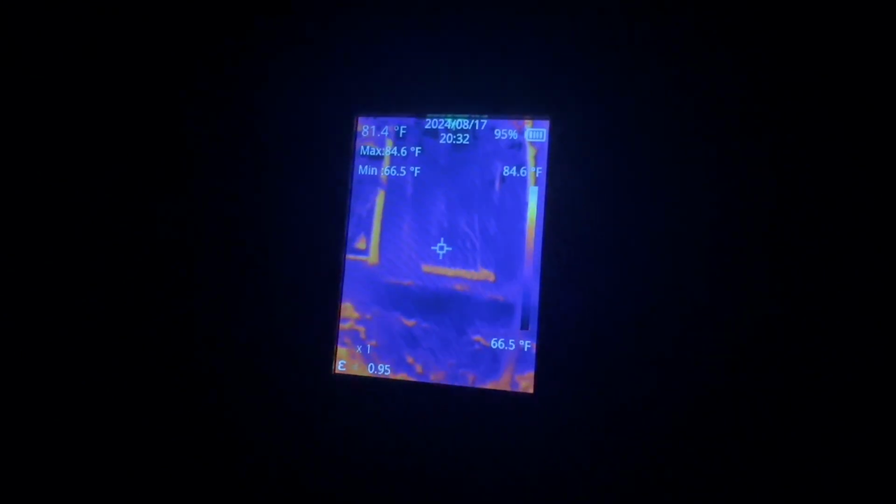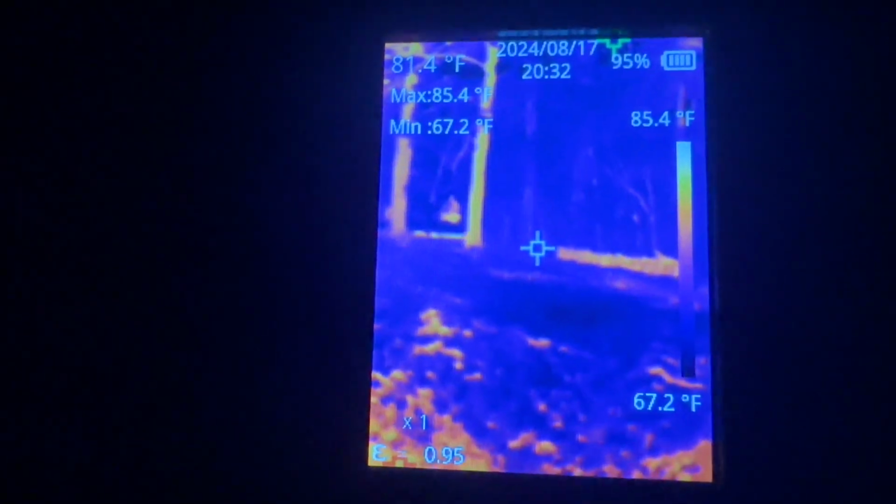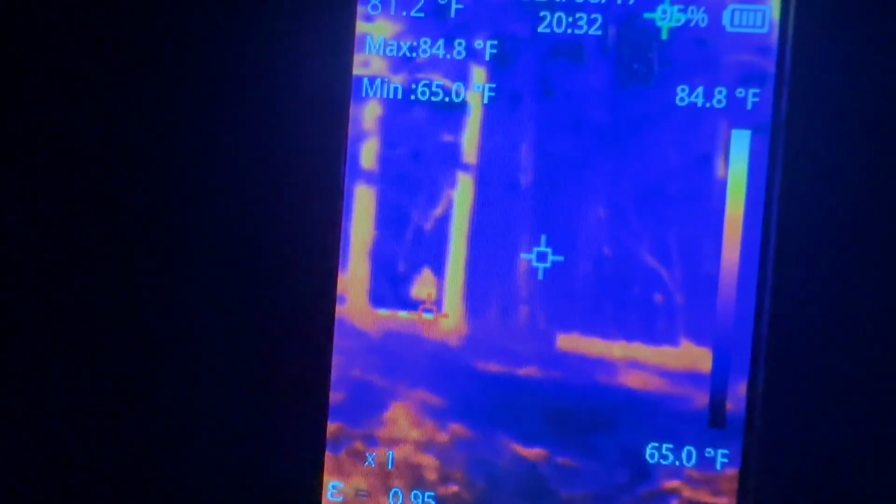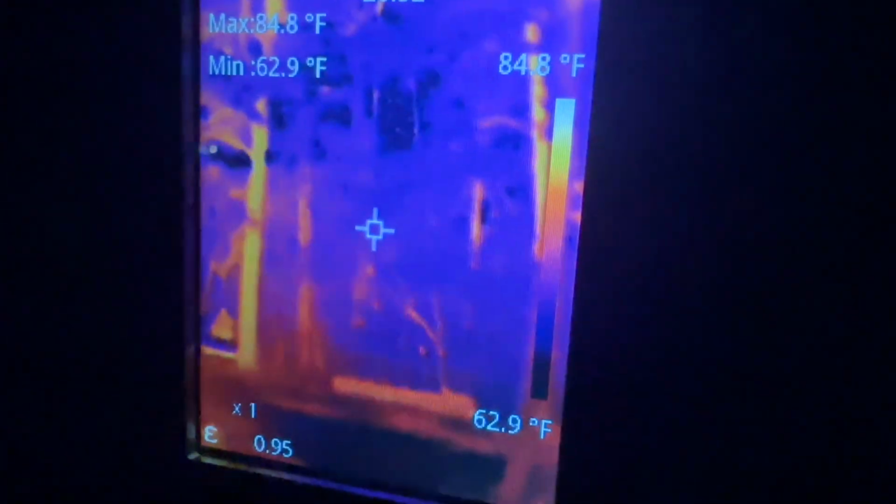looks like around 85 degrees. Whereas, you know, the surface temperature out here, let's go back down here to the ground, about 84. They're showing about 95. At the max is 85, the minimum is 72, 67. So I mean, it's fluctuating, but just wanted you to see the heat that it will actually pick up in the image. And I'm gonna show you here in just a second, right here.